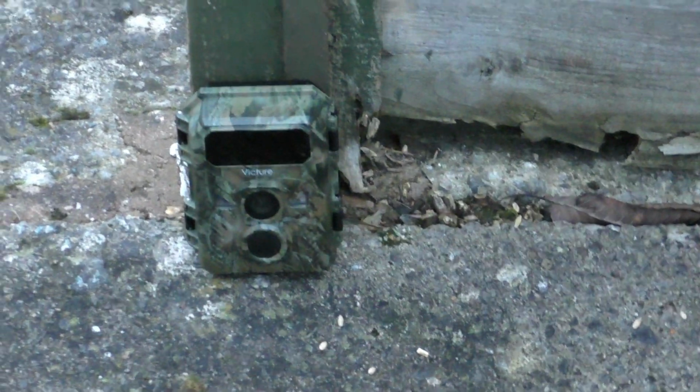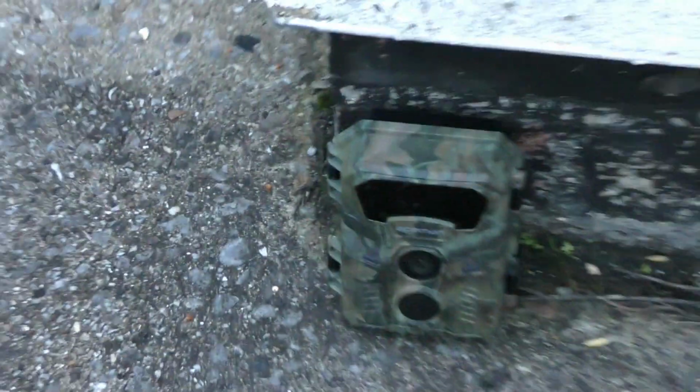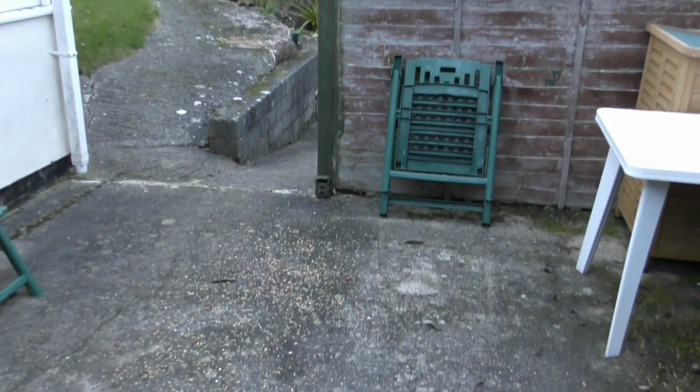This Apeman may have an advantage on catching the pictures. So what I'm going to do is exactly that. I'm going to put some food out. I placed my Victure down here. That's literally just resting against the fence post. And then I've put my Apeman here. This will be its first time being tested at night. There's just a scattering of birdseed and other stuff along the floor.